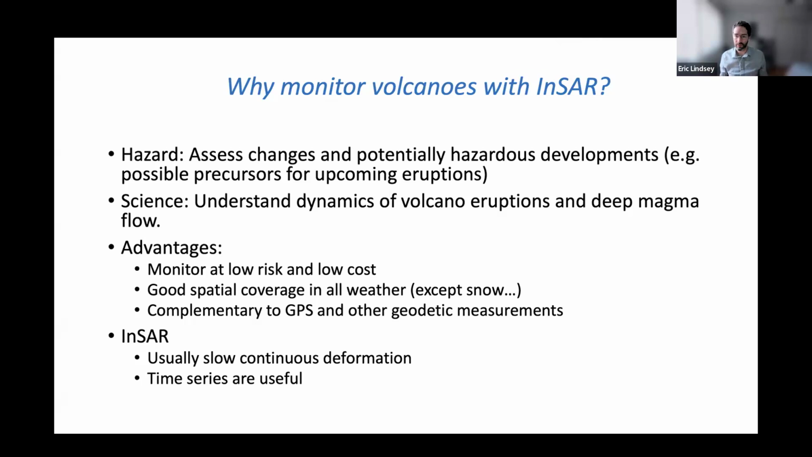But beyond just the monitoring, right? If we're interested in doing scientific work, we want to understand the dynamics of the volcanoes. Why do some volcanoes have certain types of precursors when others don't? What's going on with the magma chamber? How is it physically behaving? What are the properties there?